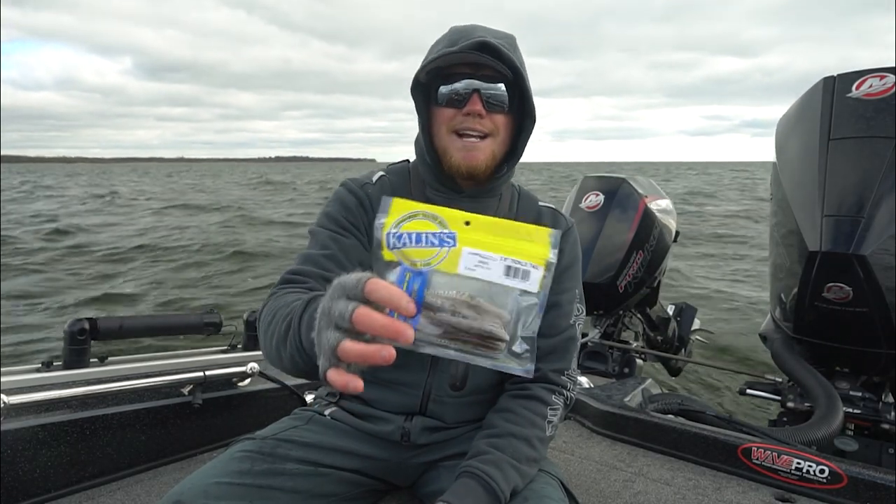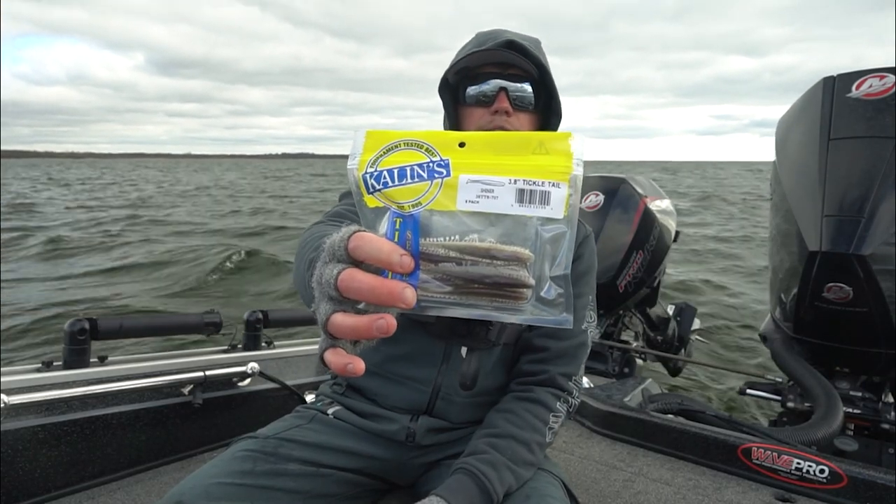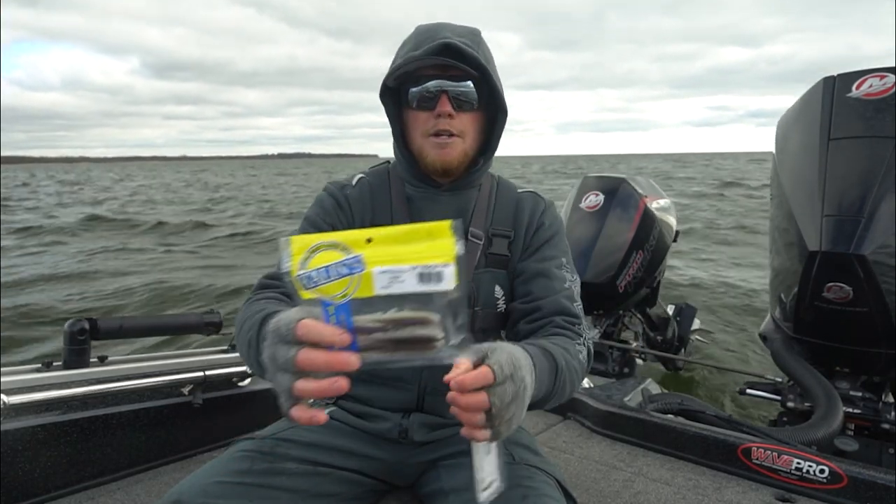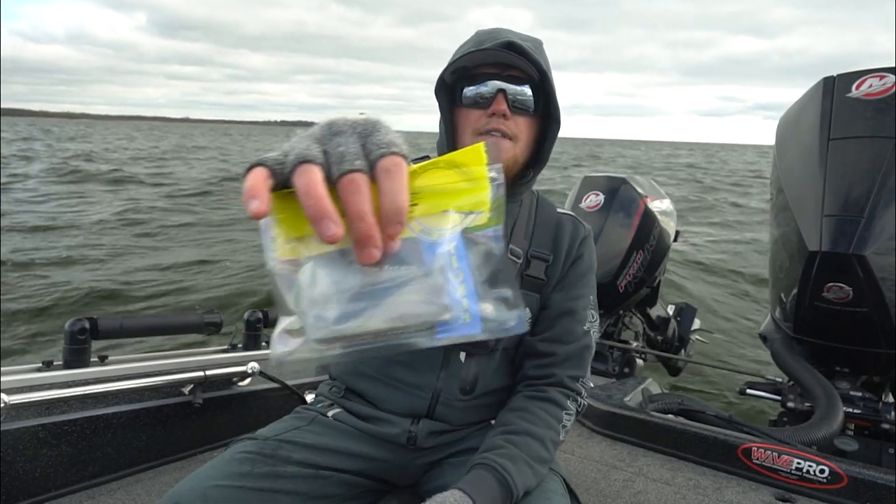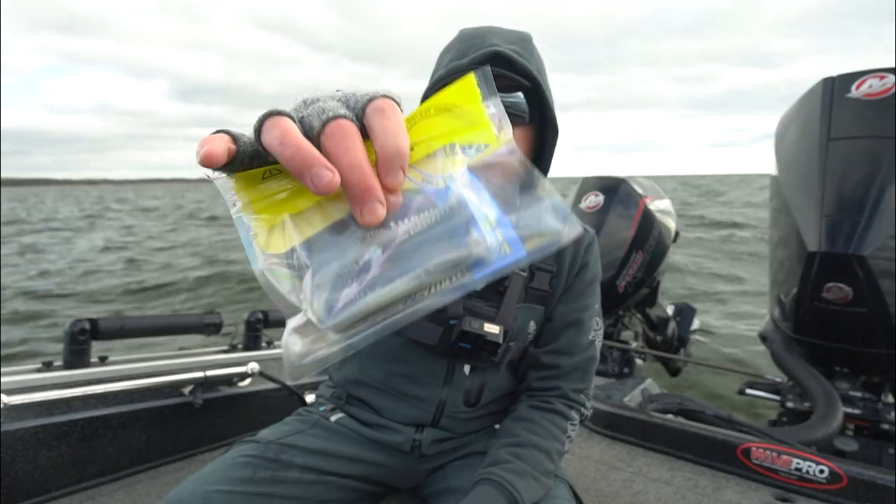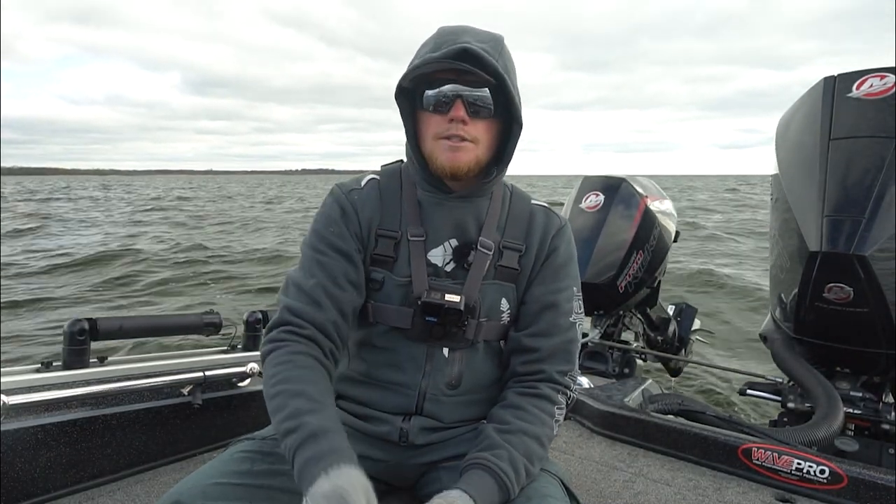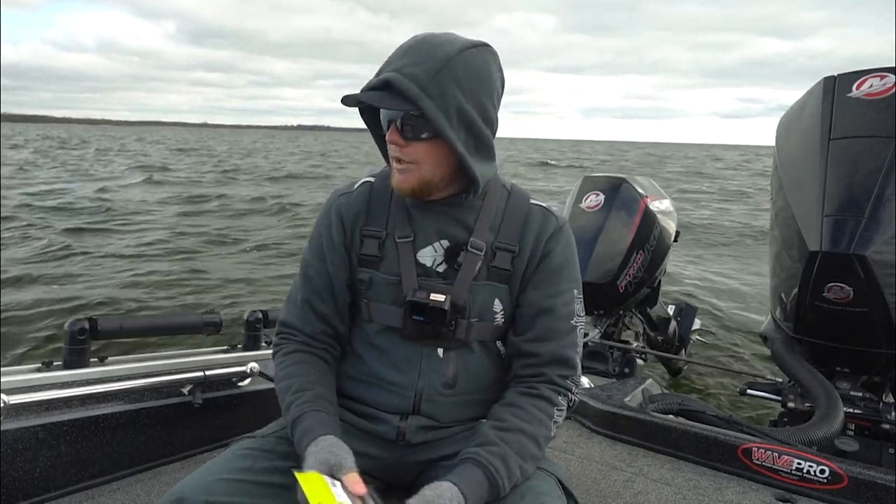You're able to wave these plastics right in front of the fish's face, and all of the appendages on these plastics are gonna kind of move in the water. They're gonna be very subtle. And then of course, you're gonna have that paddle tail on the back too as well. That's gonna give that bait a ton of thump and action in the water. It's gonna give it that really slow fall that those fish love. So this is one of the presentations that we are using this morning.